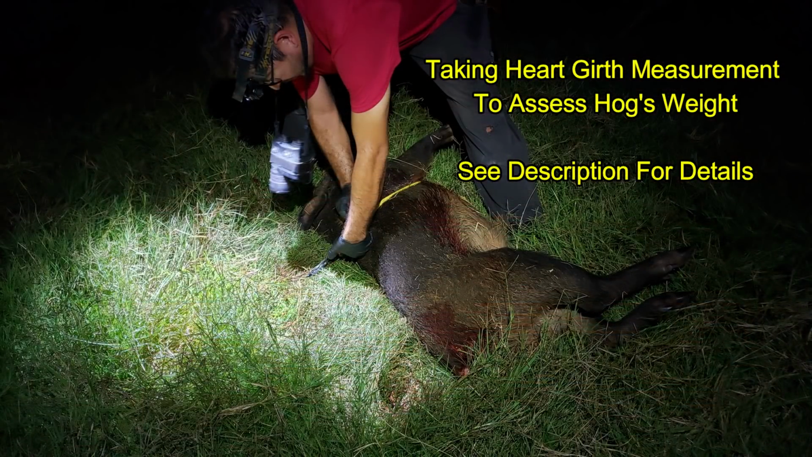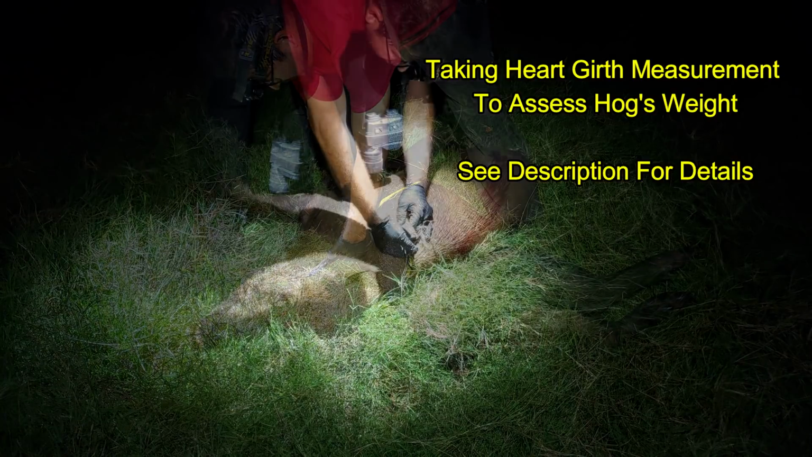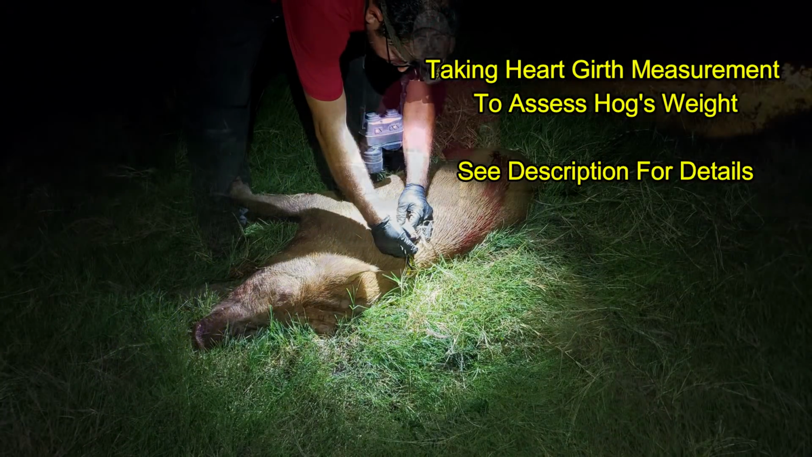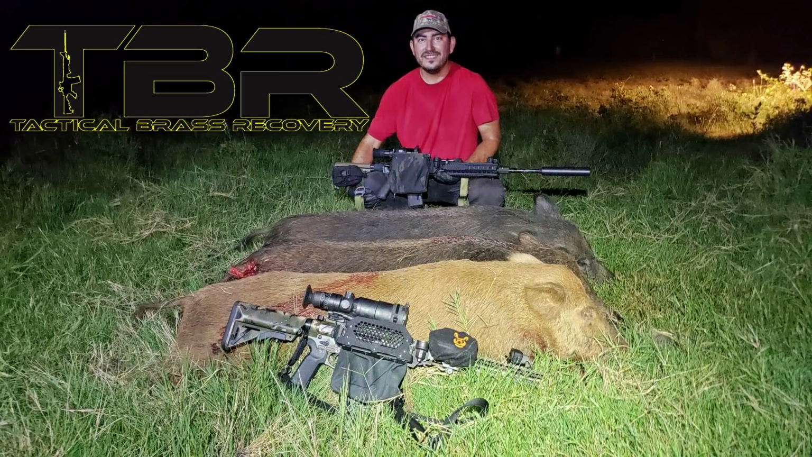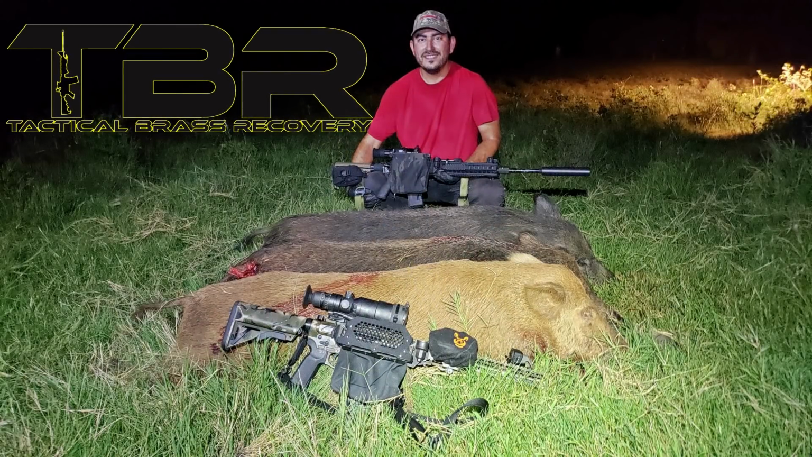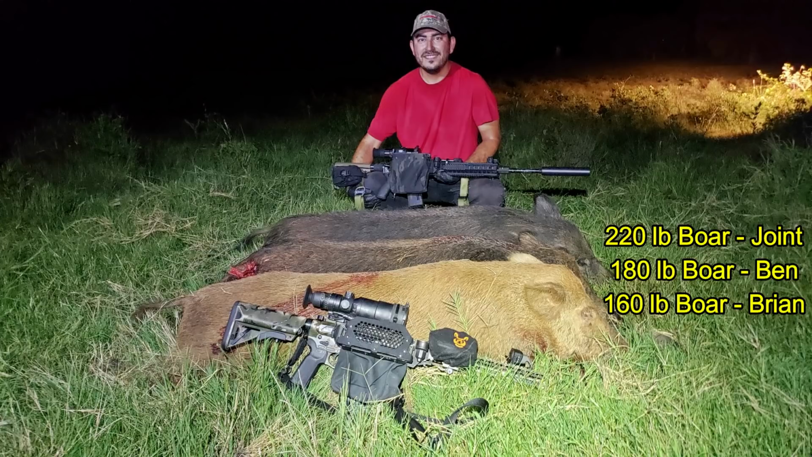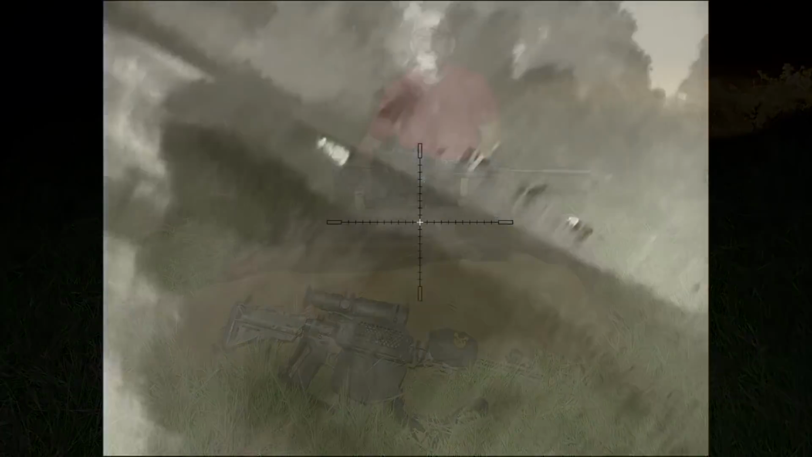Ben went ahead and taped the hogs in order to get their weights, and if you don't know how to do that, the details are in the description underneath this video. Brass Catcher by Tactical Brass Recovery. We're both using them. Ben's is open and mine is in the stowed position. Our hogs came in at 220 pounds, 180, and 160 pounds, all boars.